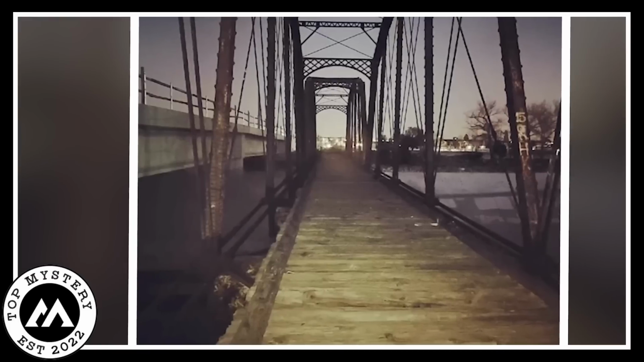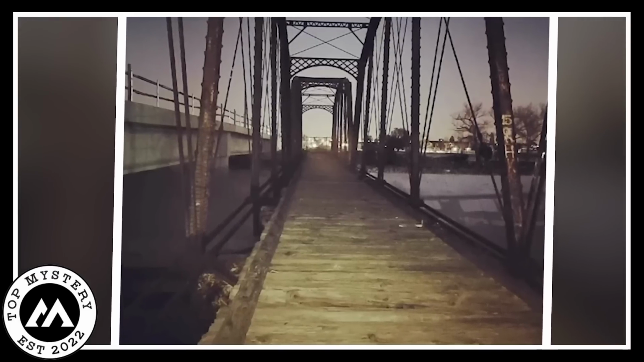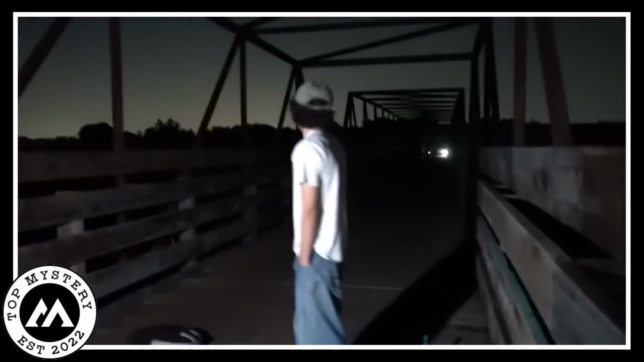It makes you wonder what might be hiding in the shadows of that old bridge along the Santa Ana River, waiting to give anyone who dares to cross a spine-chilling experience they won't soon forget.